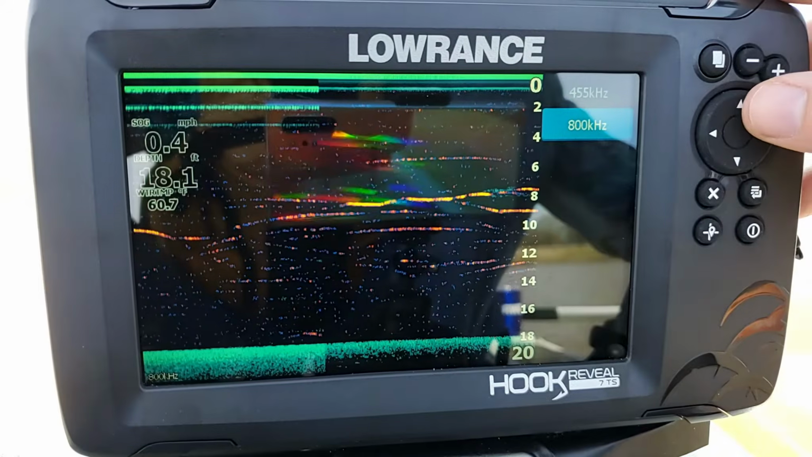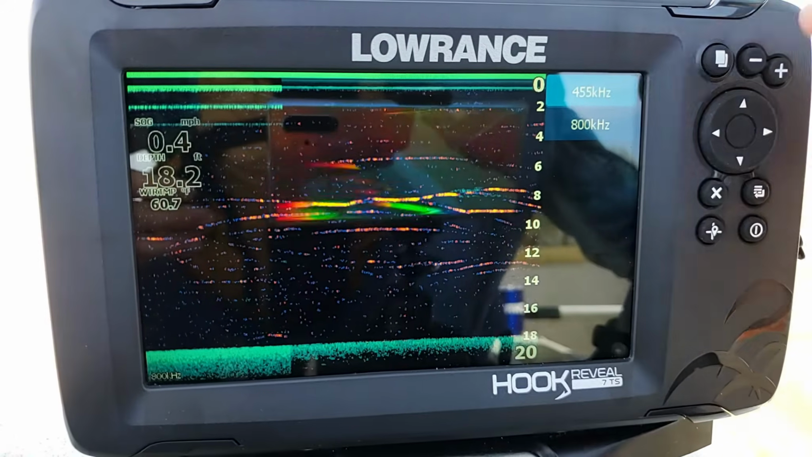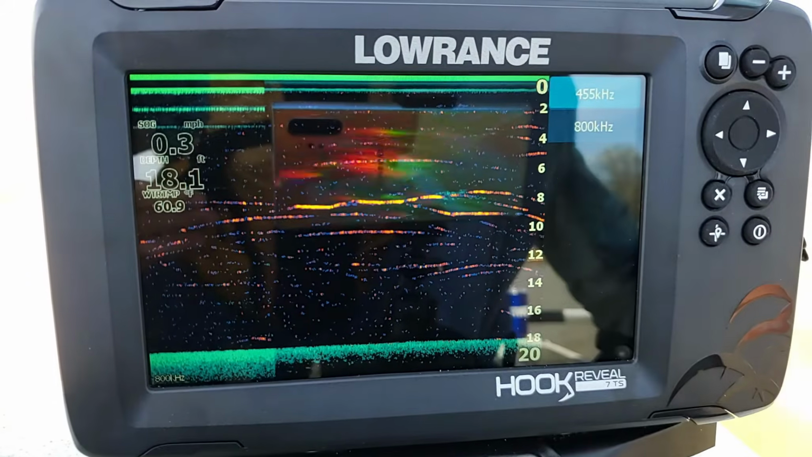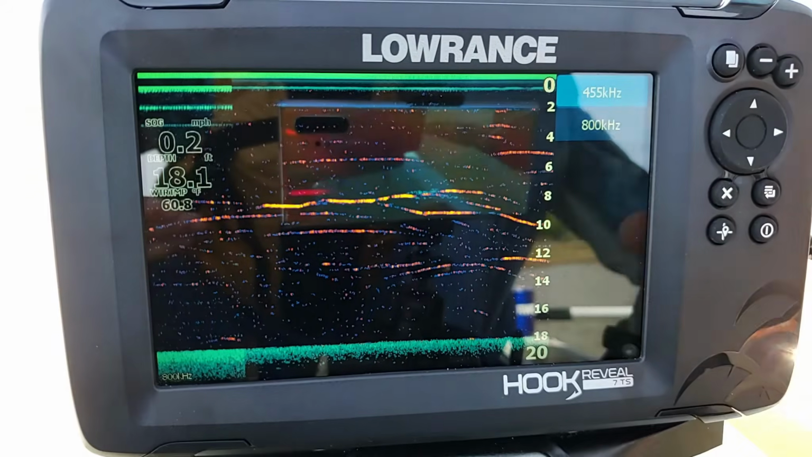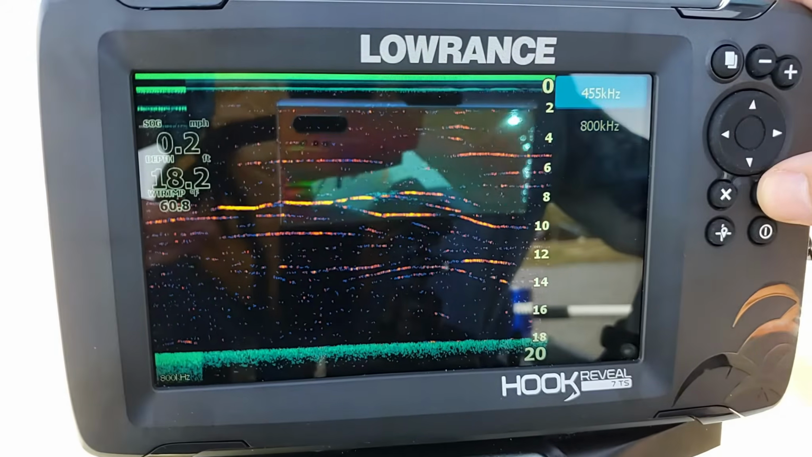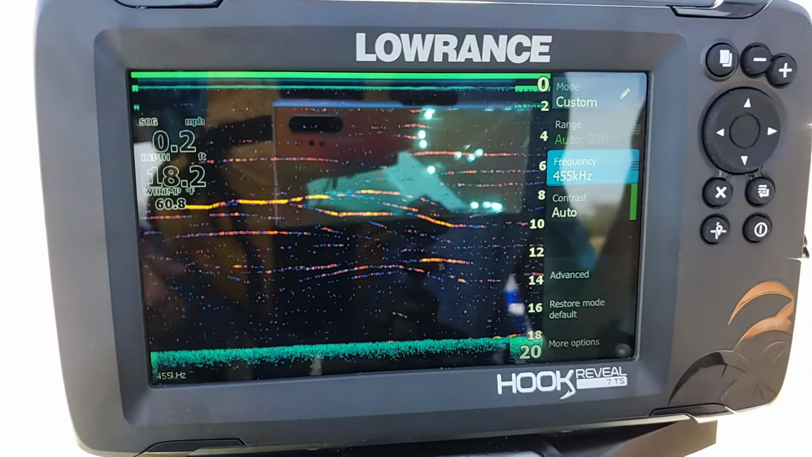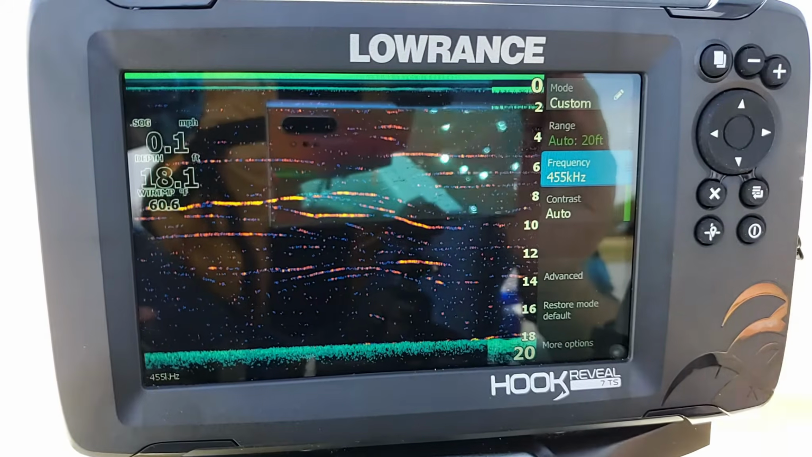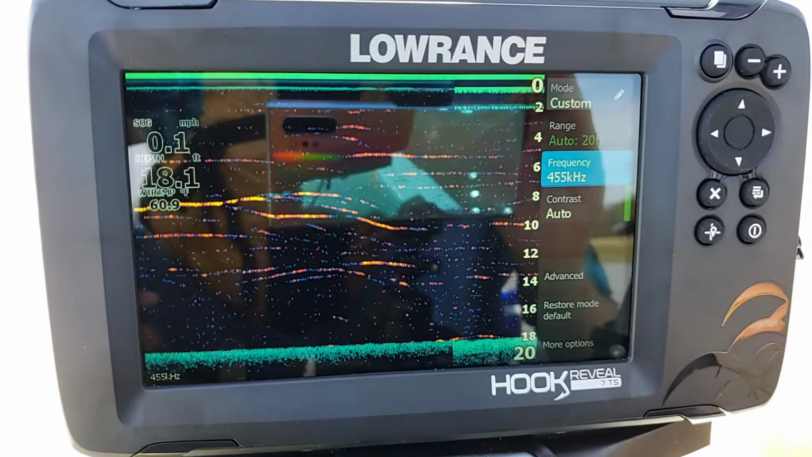So on the Downscan, a lot of time I like running the 455, but in some cases, if there is a lot of structure on the bottom, sometimes the 800 might show up better. So I recommend playing with that and see what works best for you. So I'm going to set mine back to 455, and we're going to go back here. Now, as far as the 455 and 800, it does play a lot larger role on your side imaging. So we'll go over that when I do my side scan video.